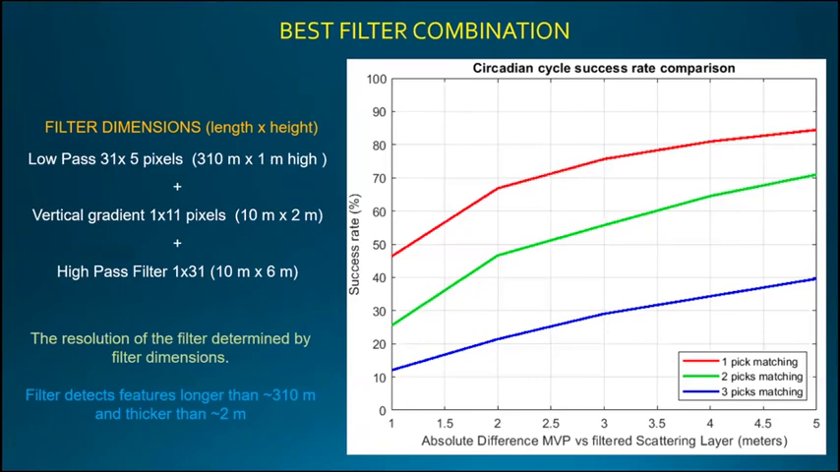The resolution of the filter was determined by these dimensions, meaning that this filter is detecting features that are larger than 300 meters along that direction and bigger than 2 meters in depth.